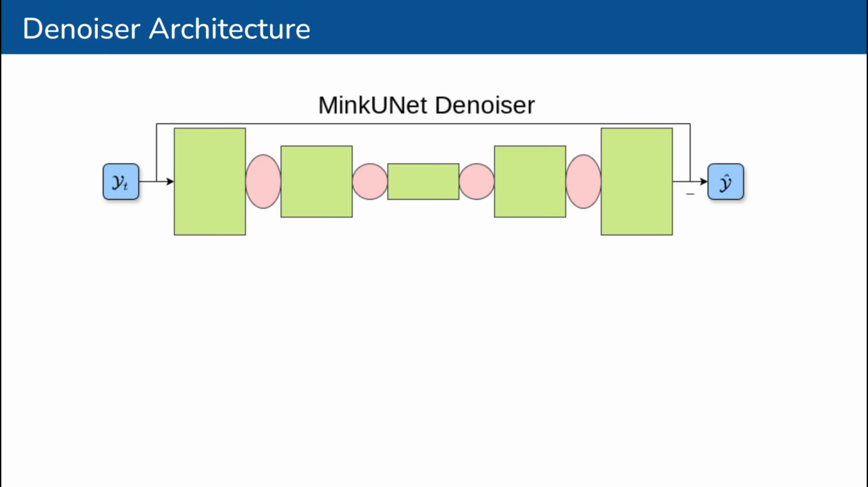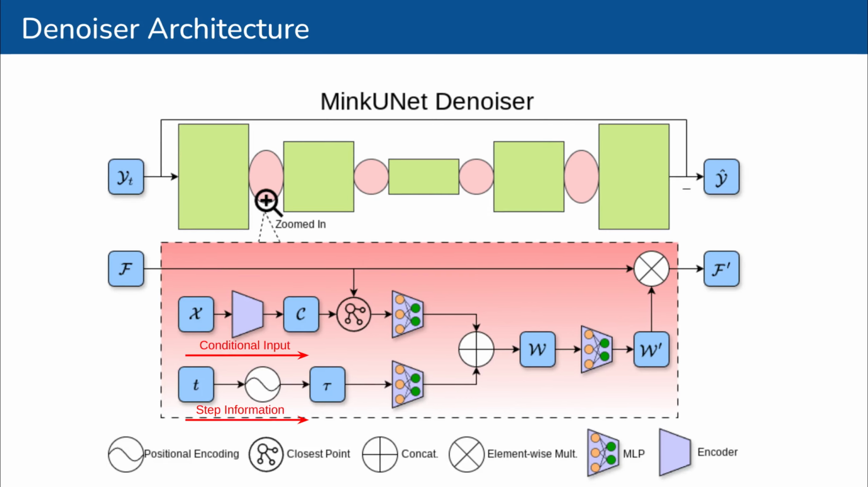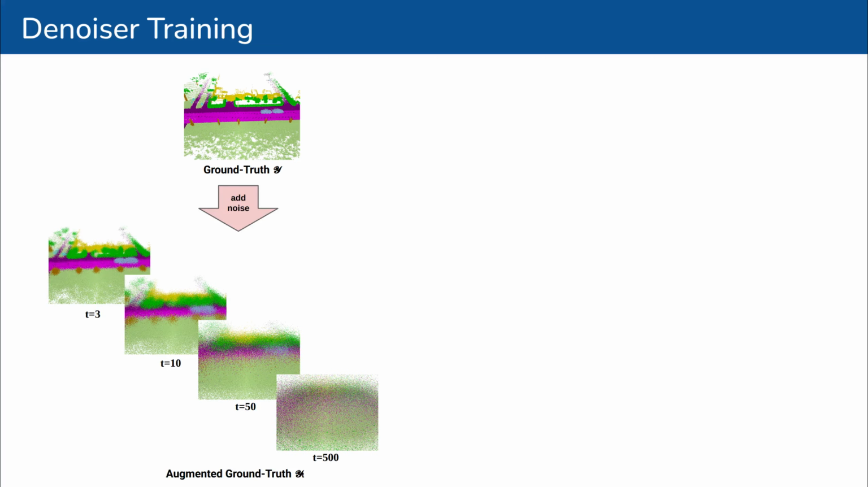The architecture of our denoiser is based on MinkUNet, while inserting the information fusion module between layers. Given the feature extracted from a layer of MinkUNet, we integrate the conditional input and step information between layers to obtain the fused feature. We train the denoiser using augmented ground truth by generating training pairs through multi-step noise injection